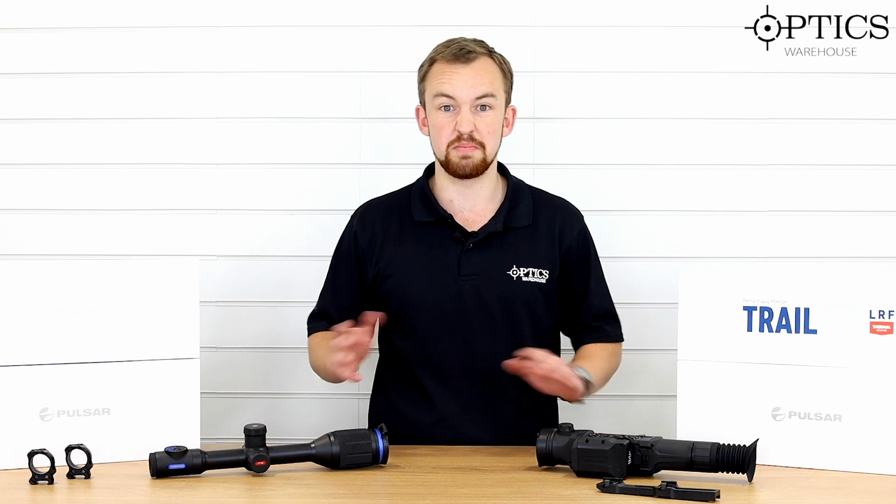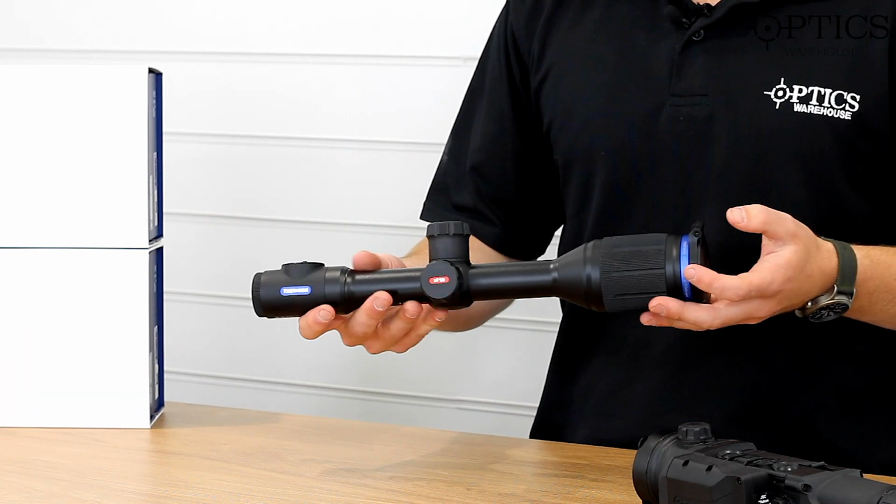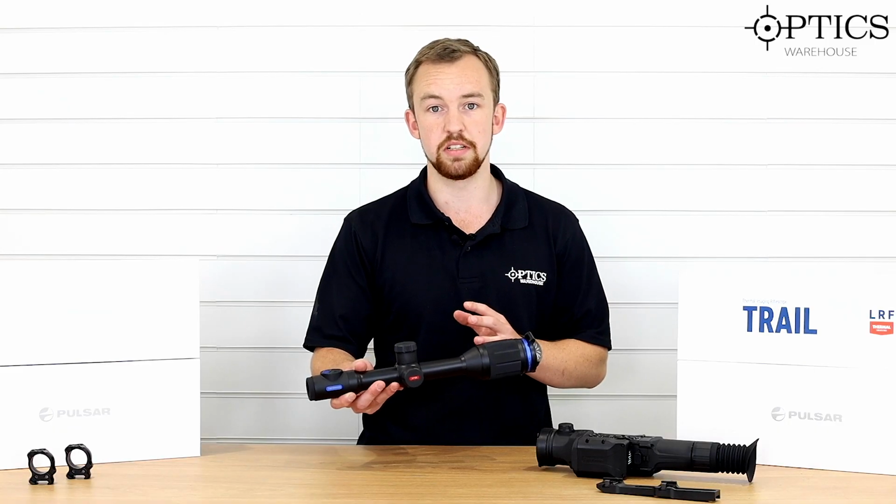So now that we've looked at both the top two thermal optics in the Pulsar range, let's have a quick think about which is best for your needs, and let's have a quick look at the pros and cons between each one. Now, obviously with the Thermion, the first big pro is that it has a range of mounting solutions.